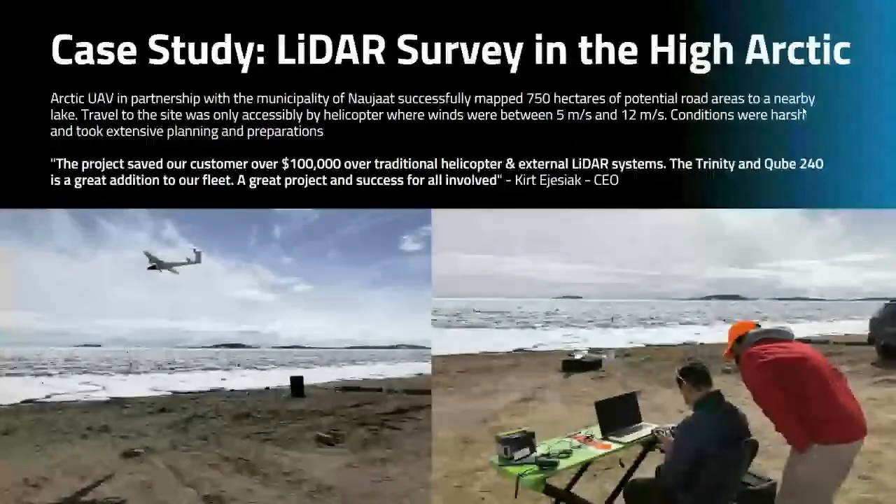Next thing is a LiDAR survey in the high Arctic. So this was a really good test done by Arctic UAV, who owns a Trinity with a Qube 240 LiDAR payload. They worked with a municipality in northern Nunavut, and they successfully mapped about 750 hectares of road areas that are to a nearby lake that the municipality was proposing.